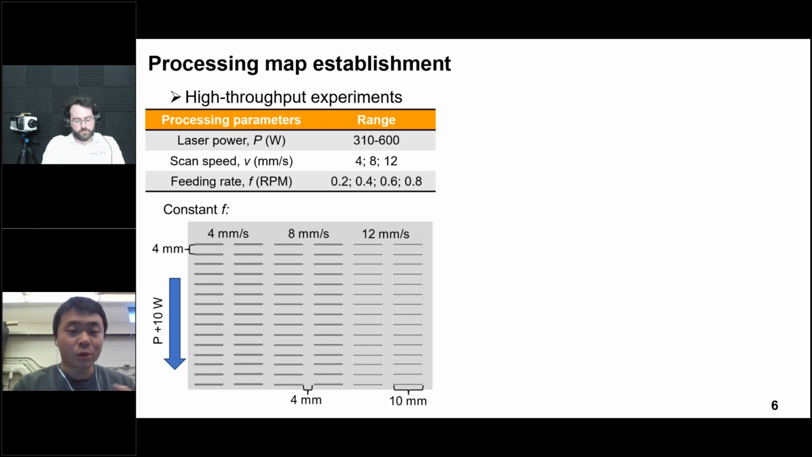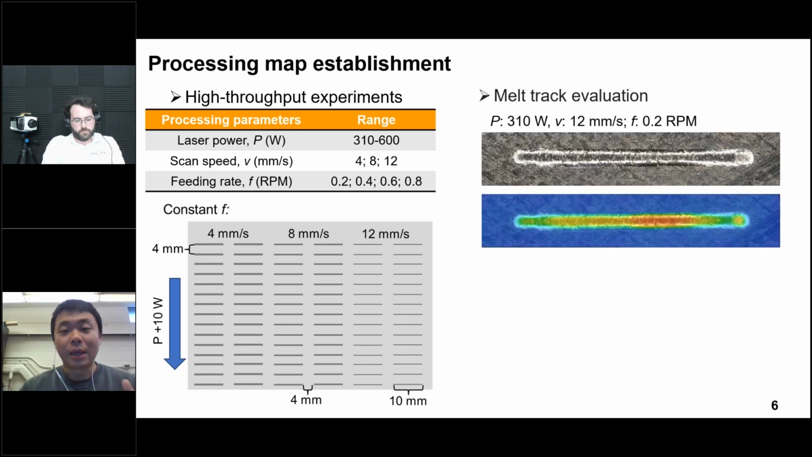For the traditional method, to evaluate the printing quality, they typically use a 3D microscope to scan the melting track fabricated during the printing process. For example, here we demonstrate the melting track fabricated under the lowest energy density, which means we have the lowest laser power and highest scan speed with the lowest material feedstock. We use the lowest feeding rate to fabricate this melting track, and using 3D scanning technology, we can get a 3D geometry for this melting track.